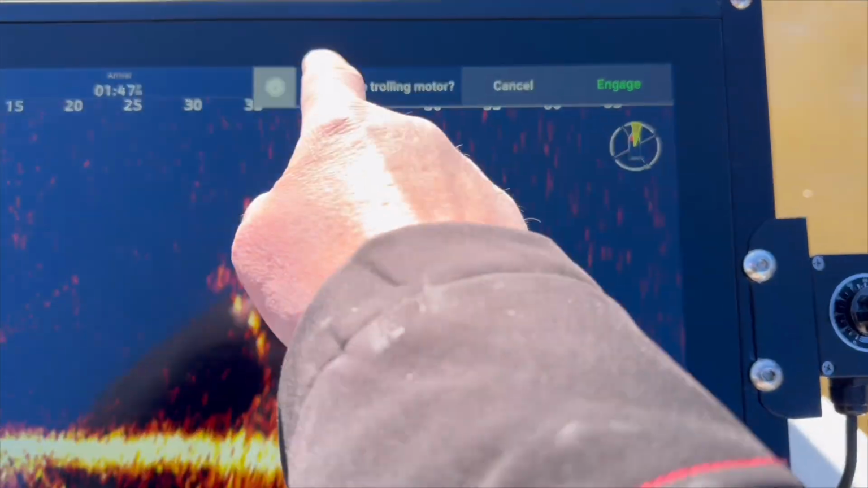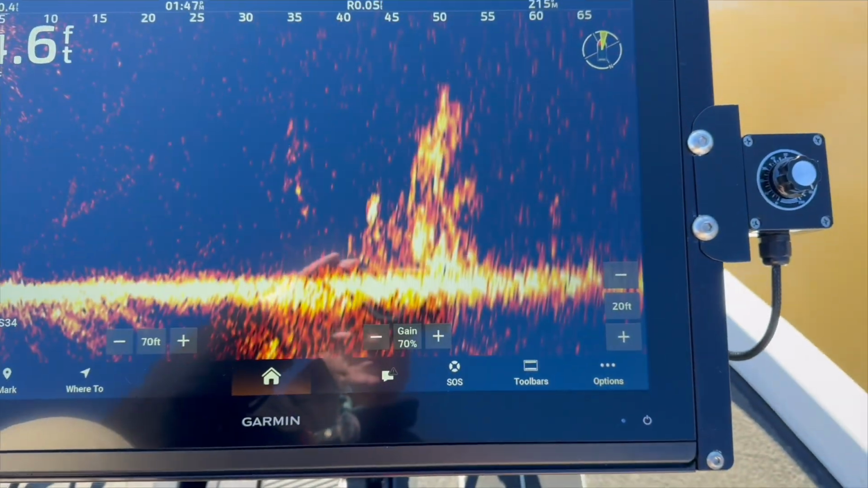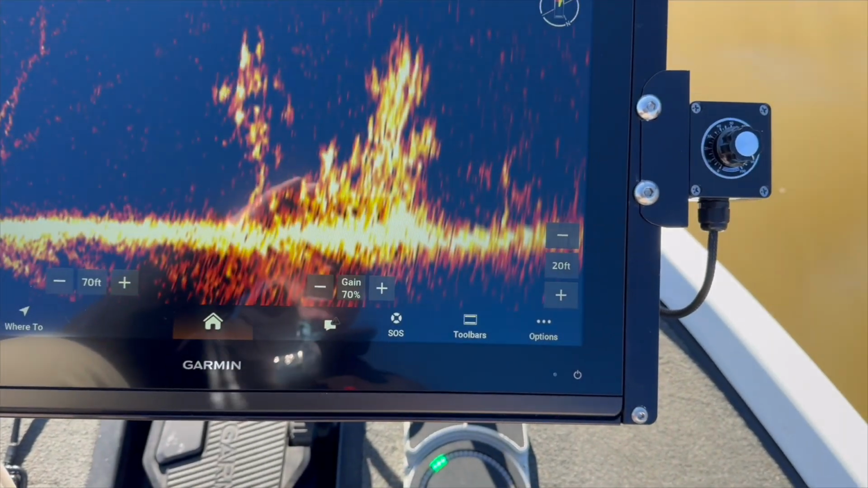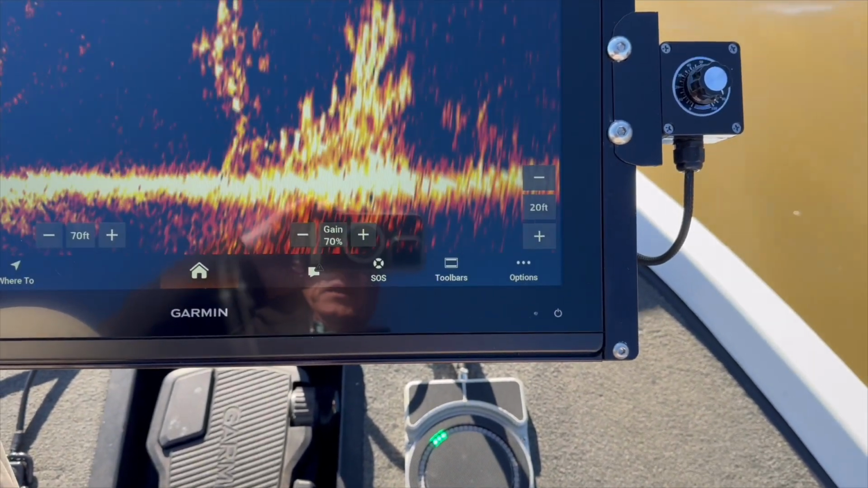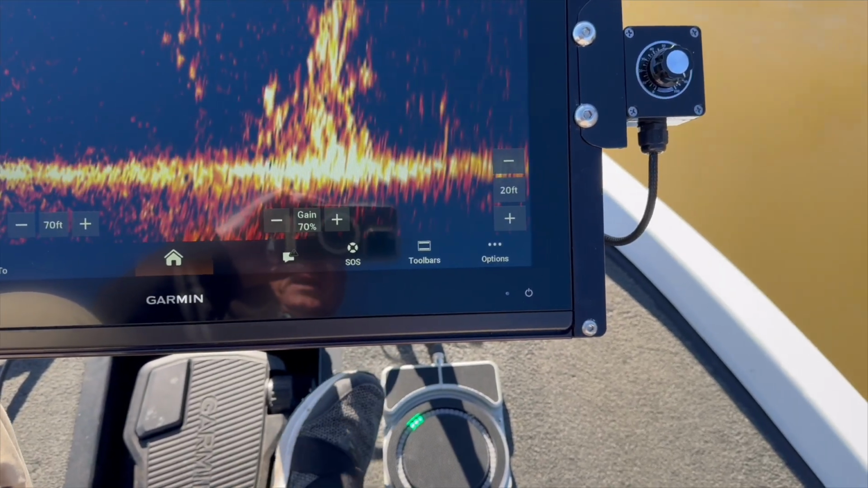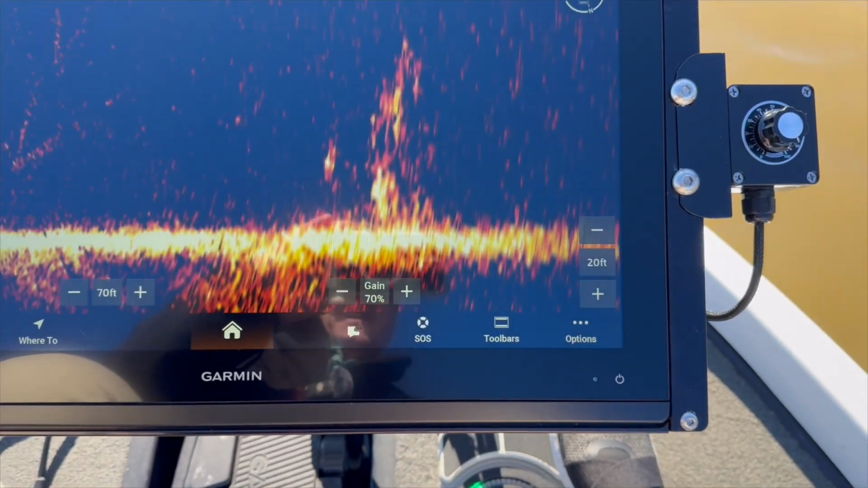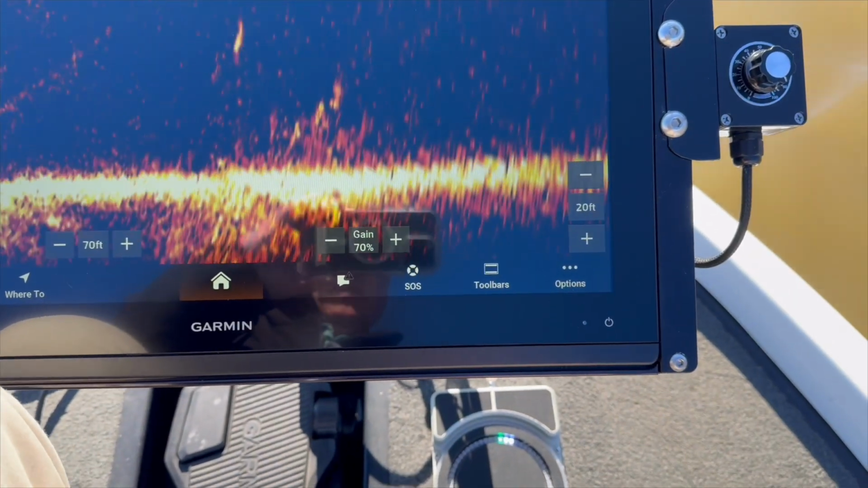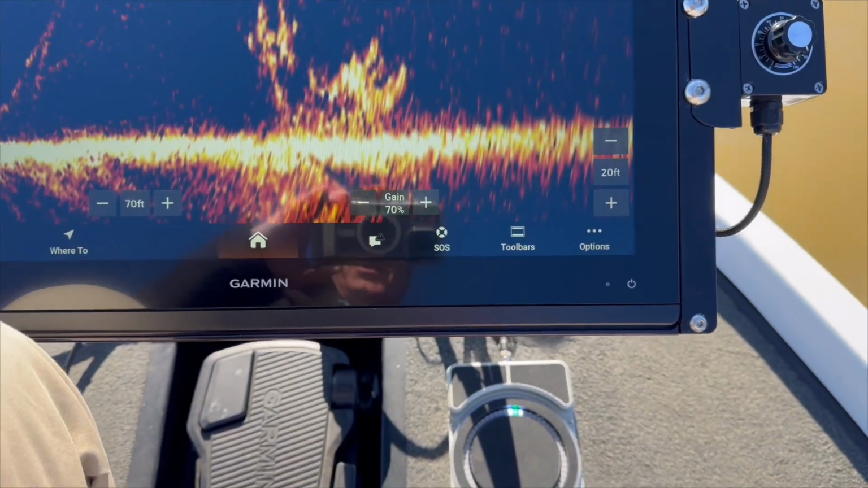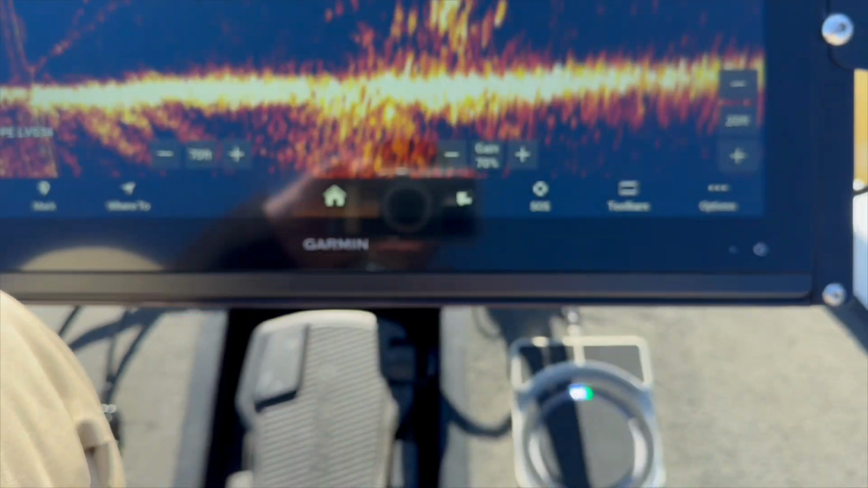Now it's going to ask to engage the trolling motor. We're not going to do that. We're going to cancel. Okay, so we're still in manual mode. So now what I'm going to do is go into waypoint mode. I'm going to do a quick right click. Now we're in waypoint mode. So it's going to aim the RS1 at that brush pile, that waypoint that we set.